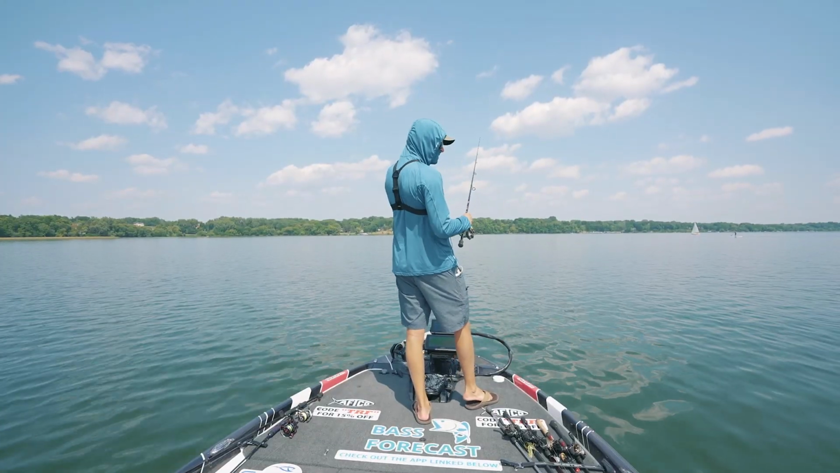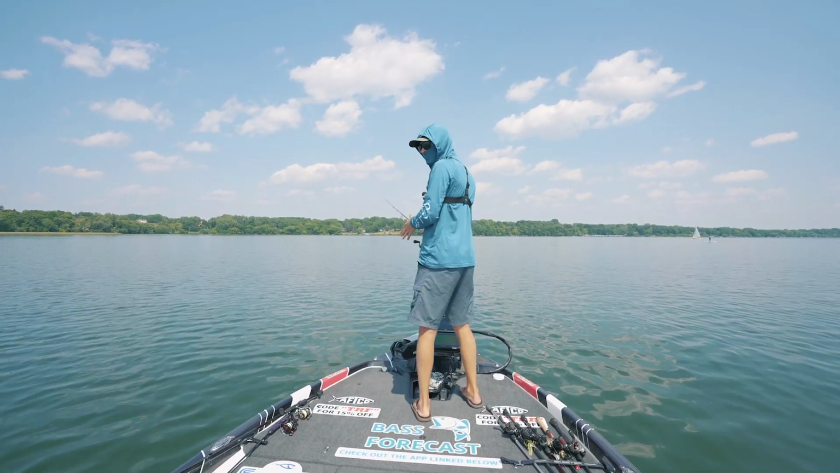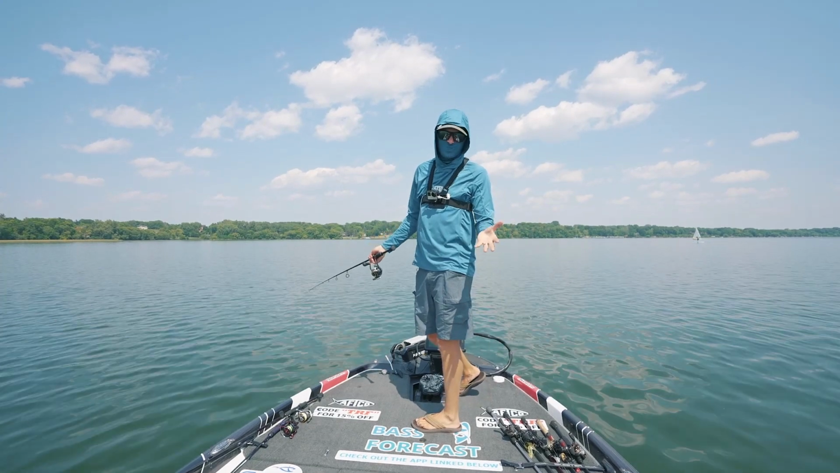I cast to the backside of the waypoint, backside of that rock pile. I'm going to drag it over the entire thing, and if I don't get one here, it's probably not worth fishing here for that much longer.